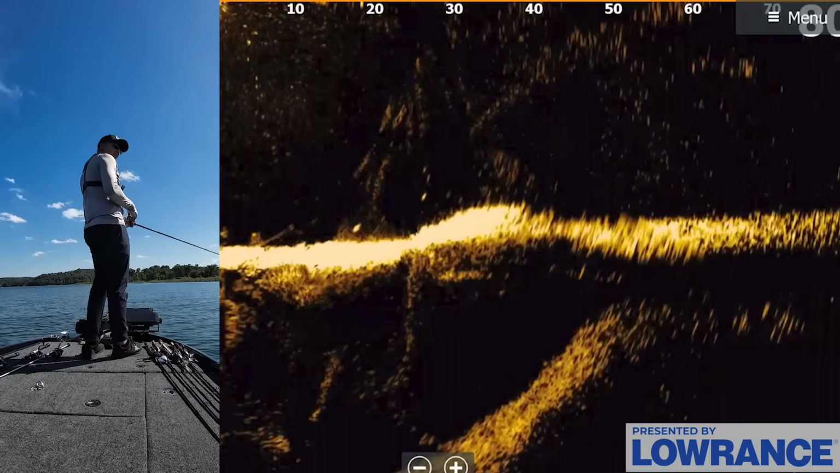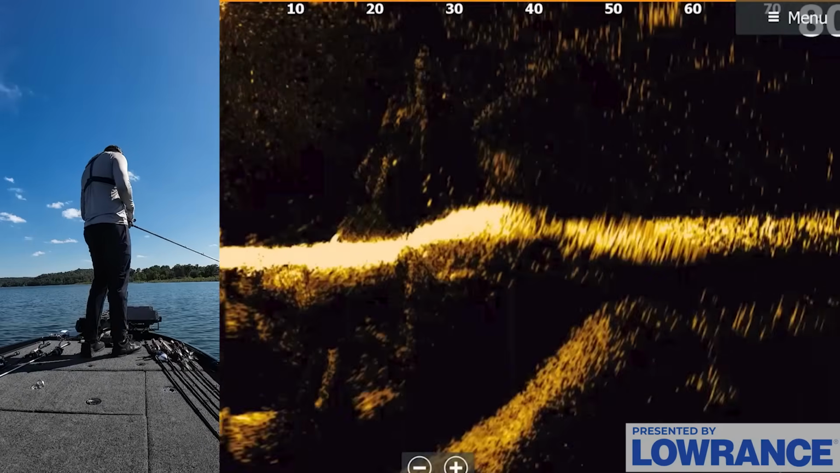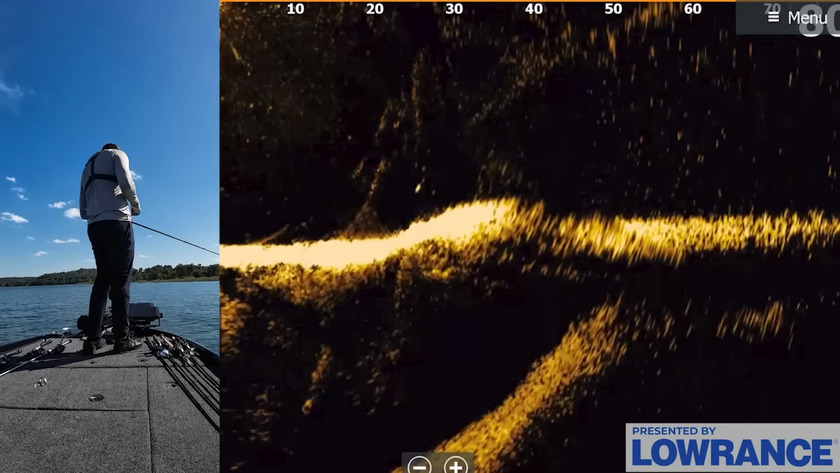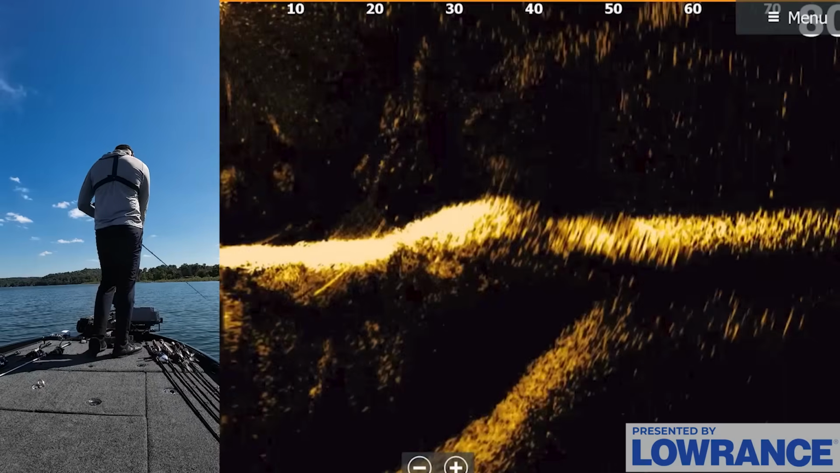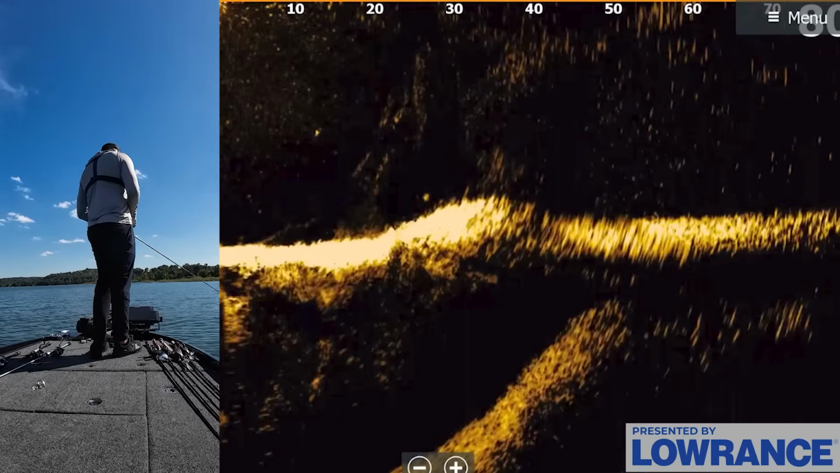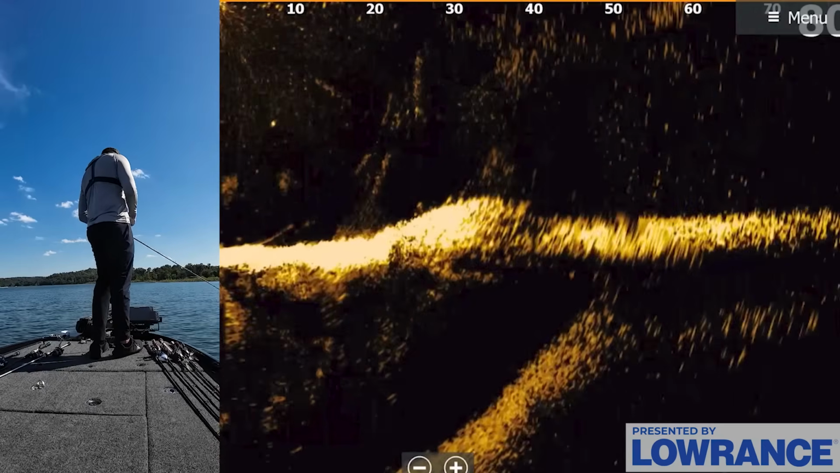And because they want it dragging on the bottom, I honestly don't think I need the forward-facing sonar to catch these fish, especially because both of them came off of a little rock pile. I think all I really need to be doing is running these rock pile icons that I marked in my map study and probably just pulling up and throwing at a waypoint. So we might just start doing that.